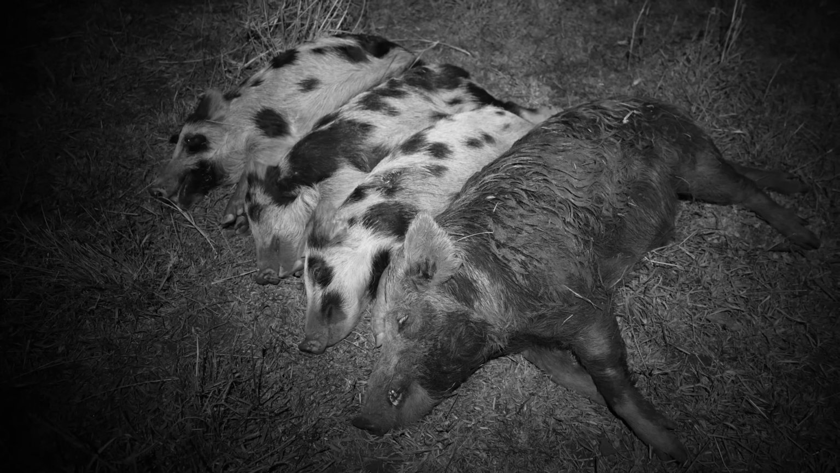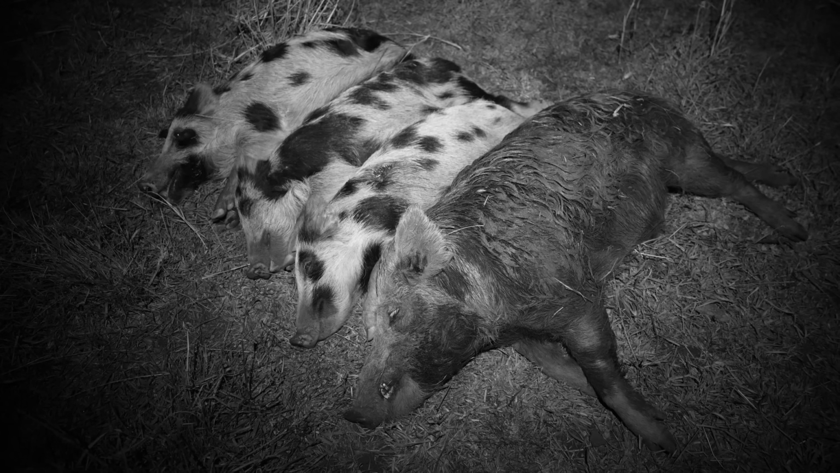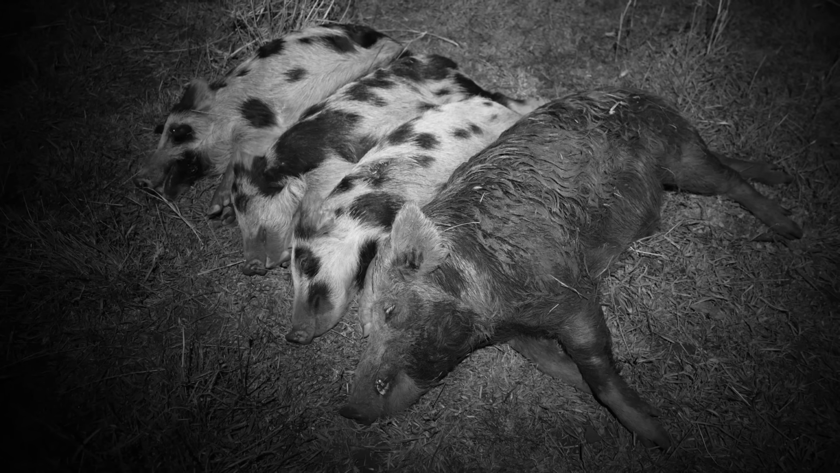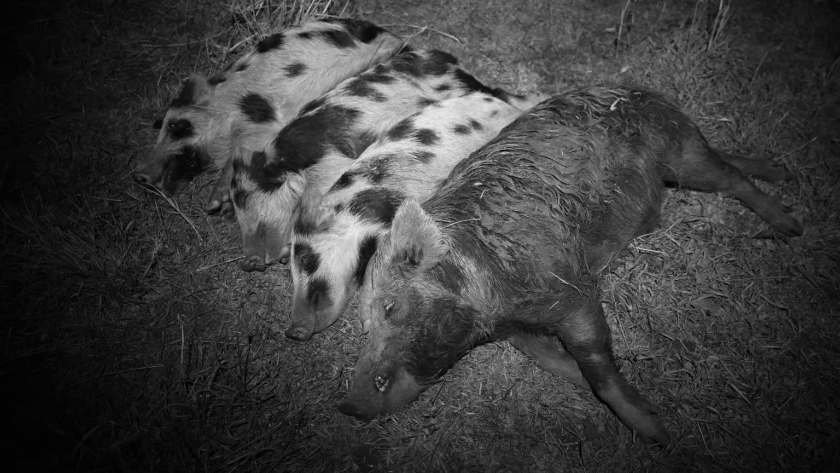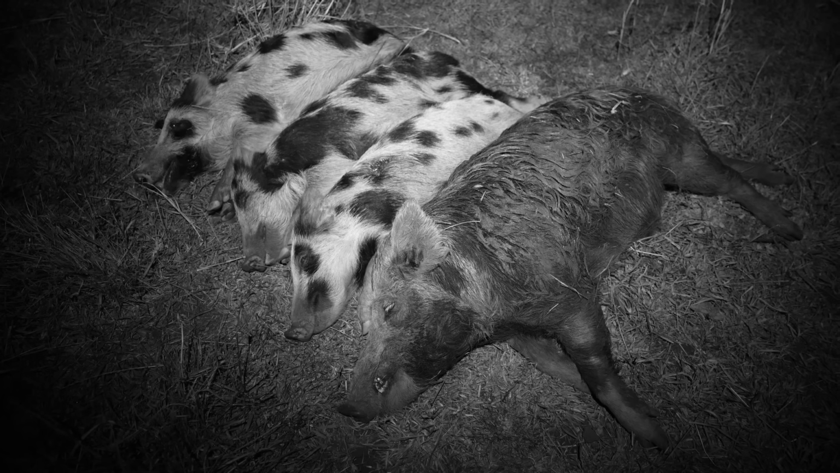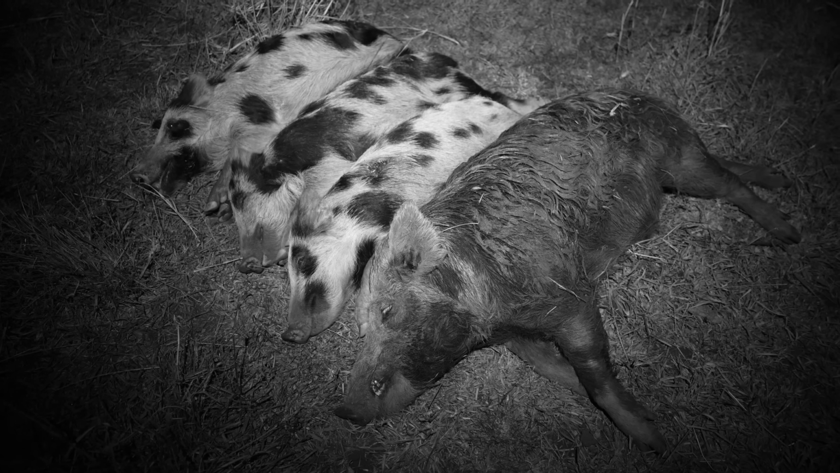Here's the ones that were closer together to pull together for a little bit of a video. It never ceases to amaze me how often we find pigs asleep in the paddock. I guess they're like us and they need a little siesta. It is very difficult to ID them though when they are huddled up together like that. They're just a heat source.